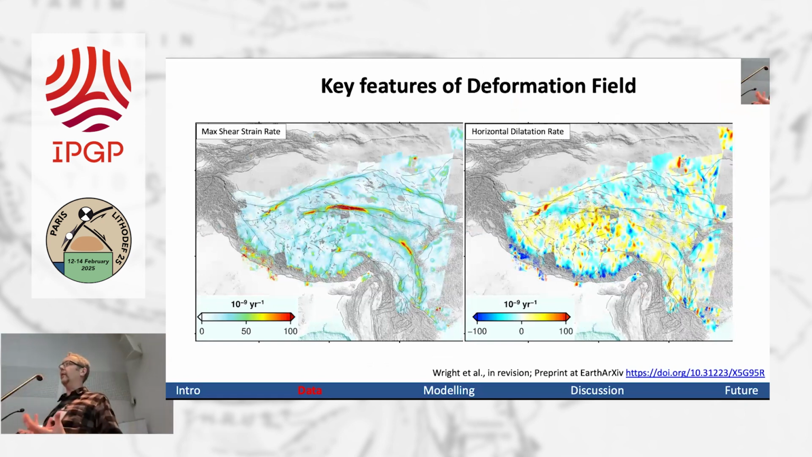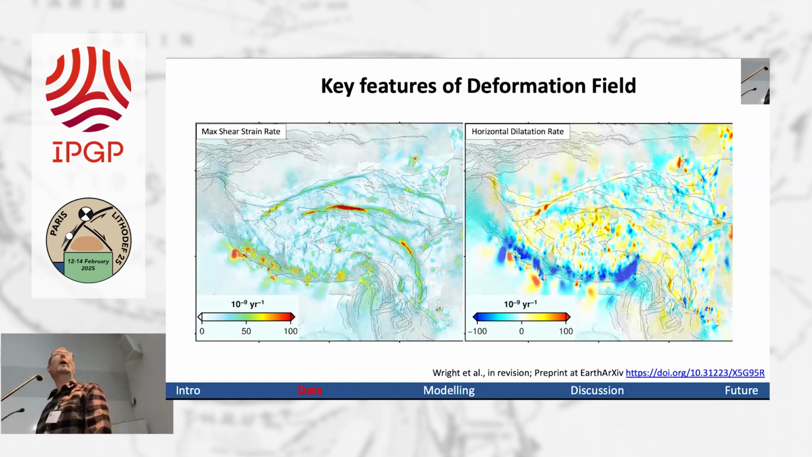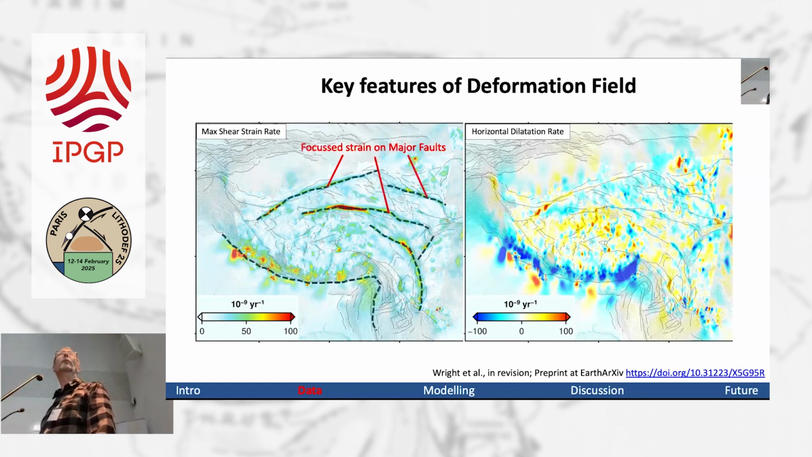It's actually more useful, I think, to look at the strains, and the strains can tell you what's deforming. So from this, we can see the key features. On the left here, we've got the maximum shear strain rates. On the right, the horizontal dilatation rates. These are coming from where we've just got the InSAR data. We can add in data from where we've got just GPS. So this is noisier, but gives us a more complete picture. And I think this really shows the key features of how Tibet is deforming.